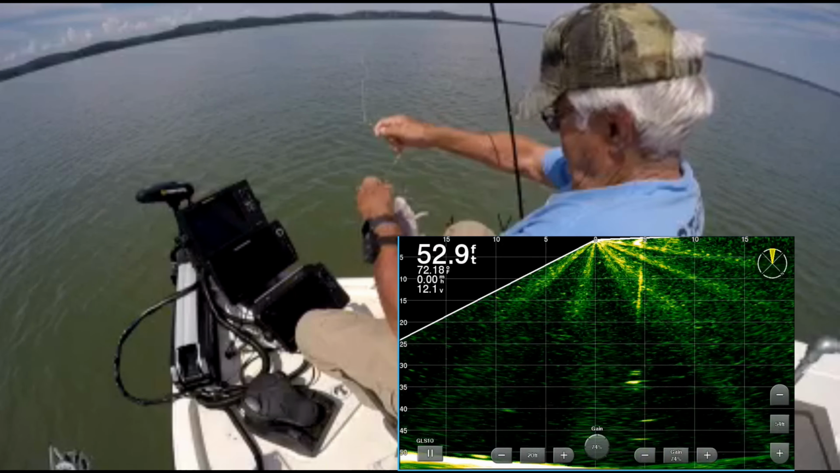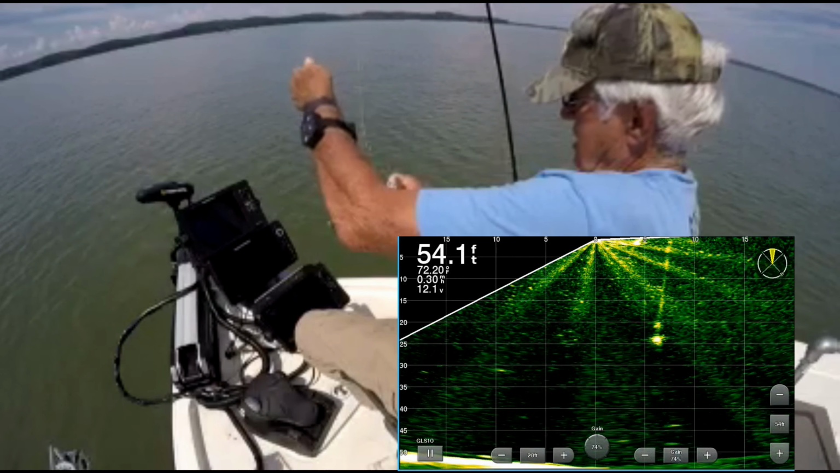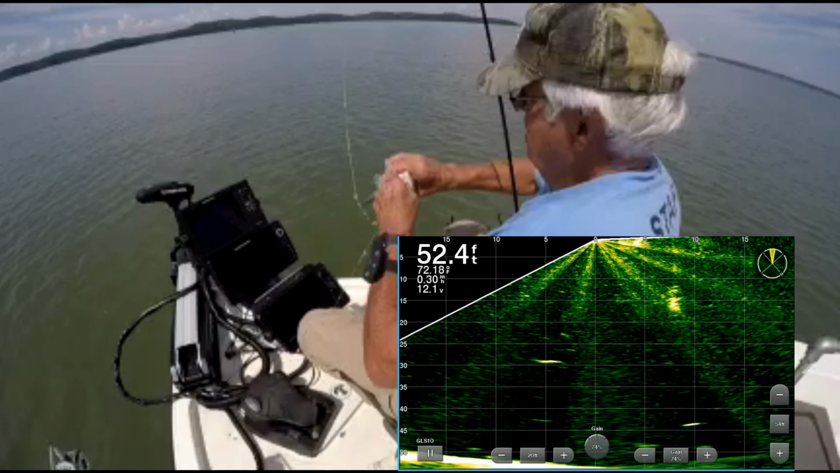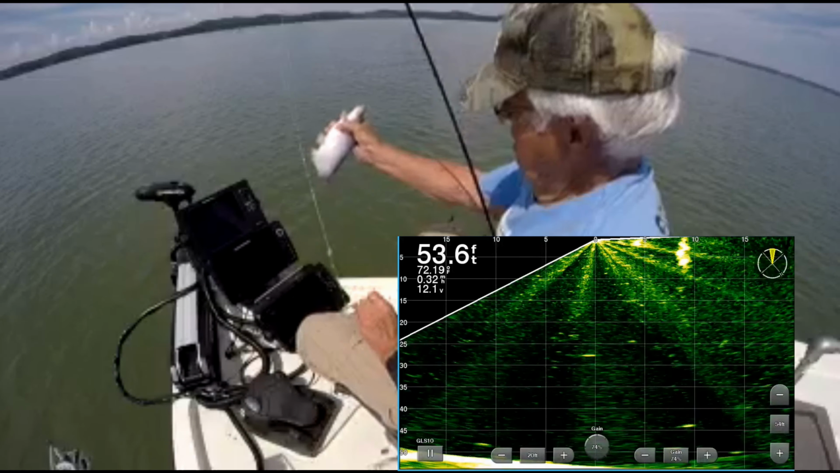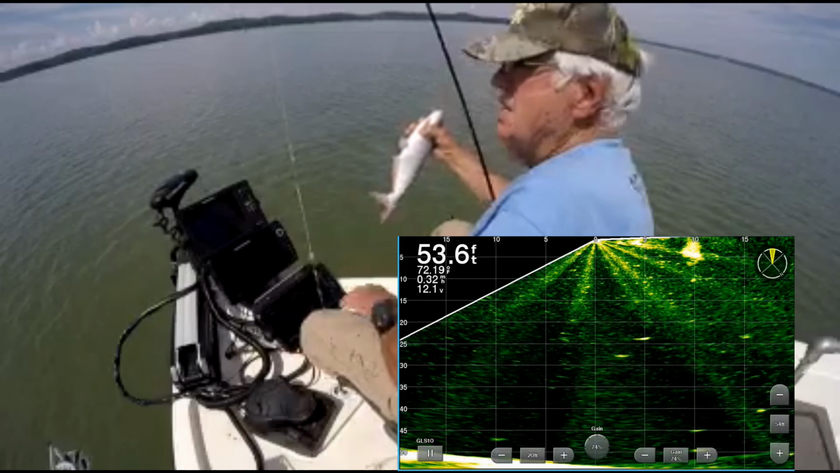But anyway, this particular shot here, I did catch this fish. But a lot of times it doesn't work. There'll be a lot of fish down there, and you put that bait in front of them, and they just won't bite. But it's good for locating the fish, telling you what depth they are, so you at least have a shot of putting that bait in front of them.